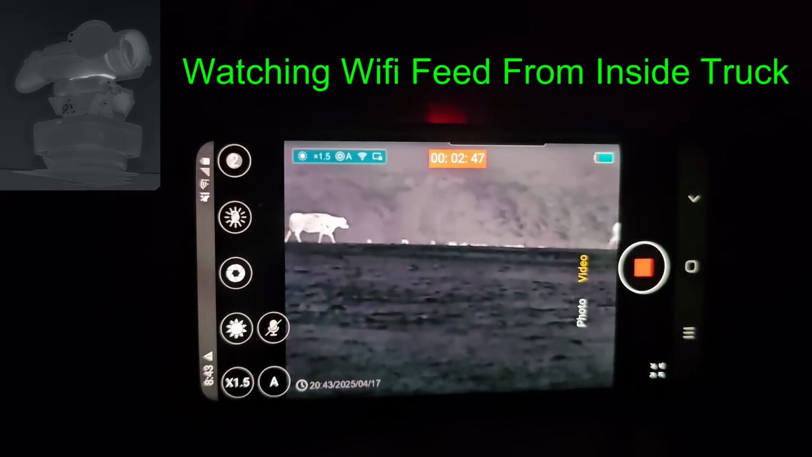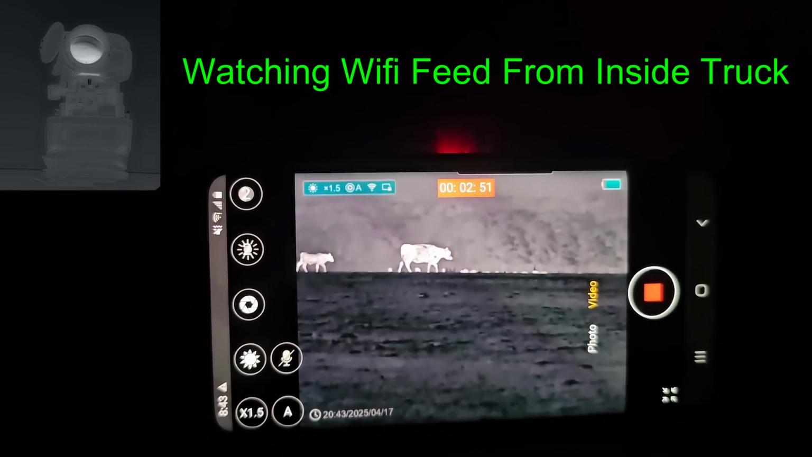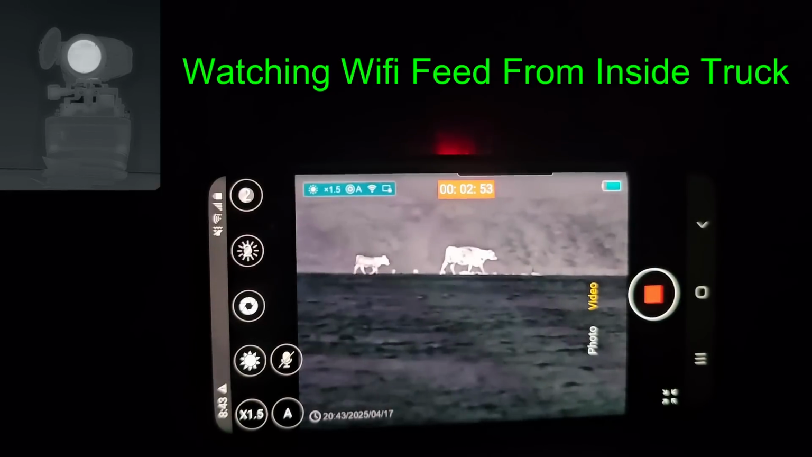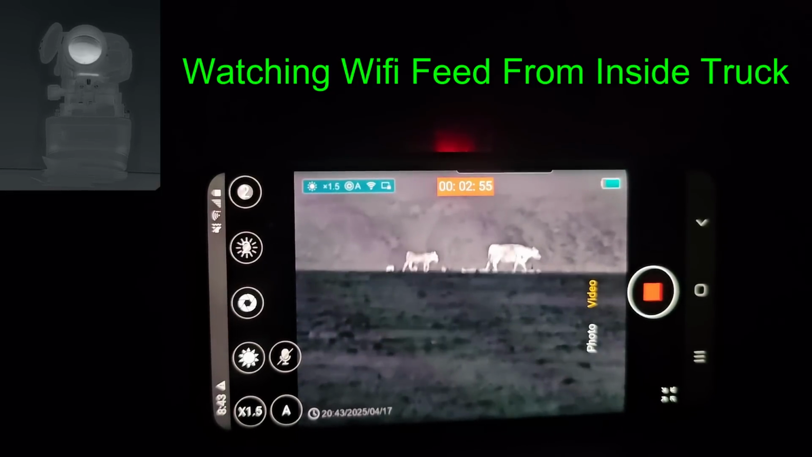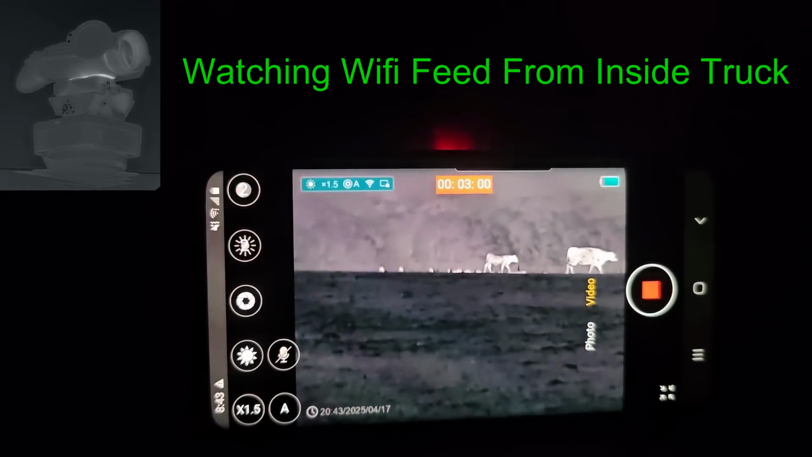Well, the hogs have come in. They're over the hill from where I am, and I'm watching cows walk in front of them. It's still a little bit light outside, so I'm going to wait till it gets a little bit darker before making my advance towards them.